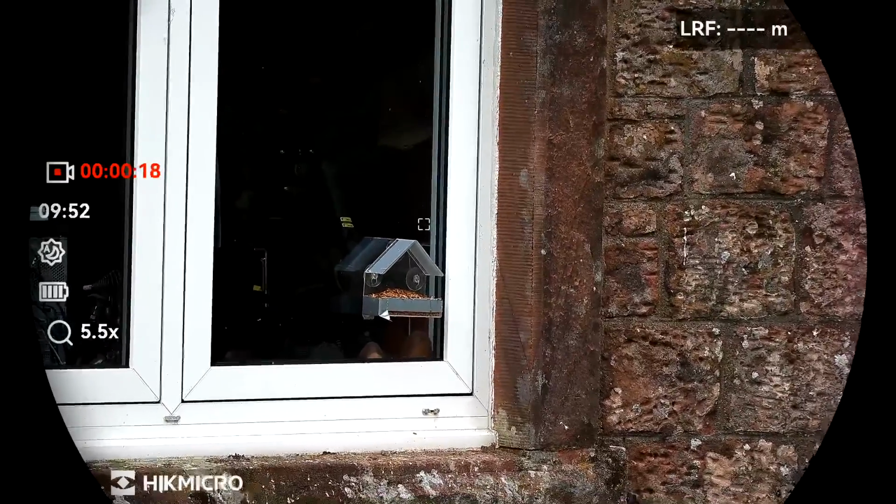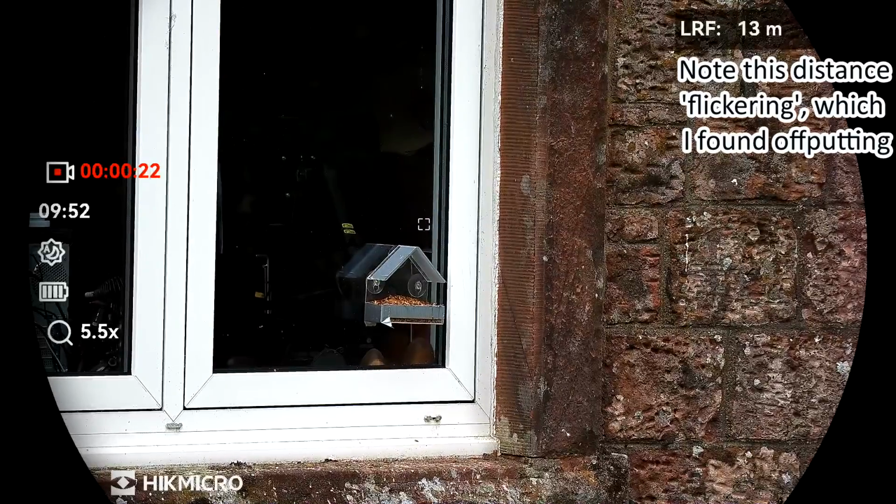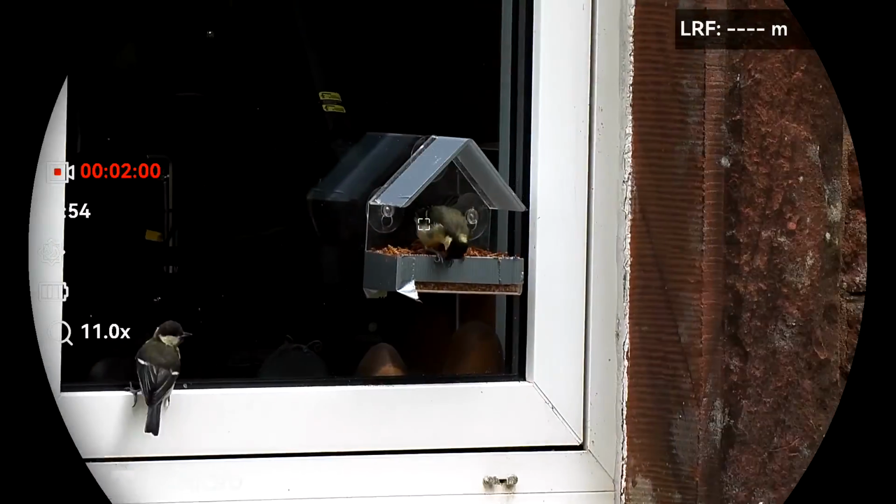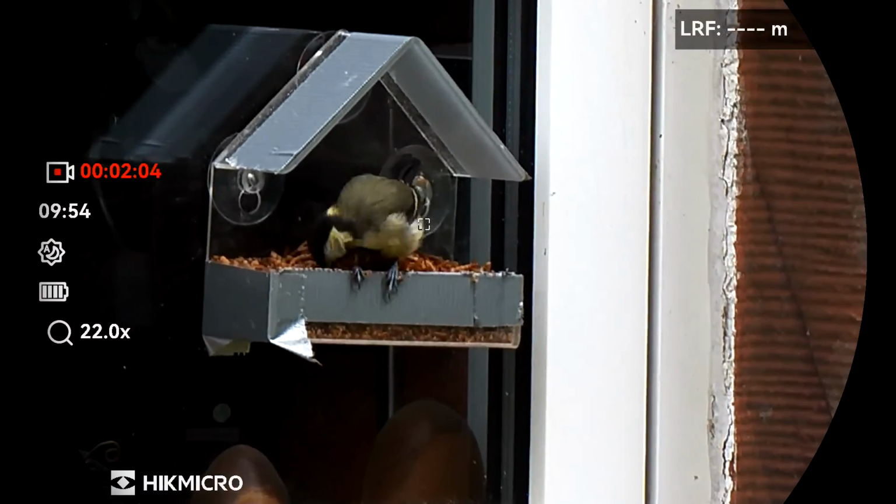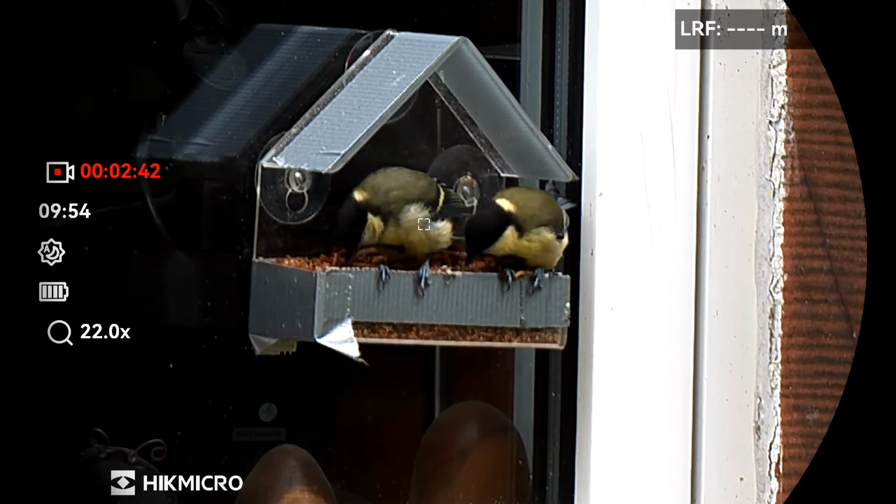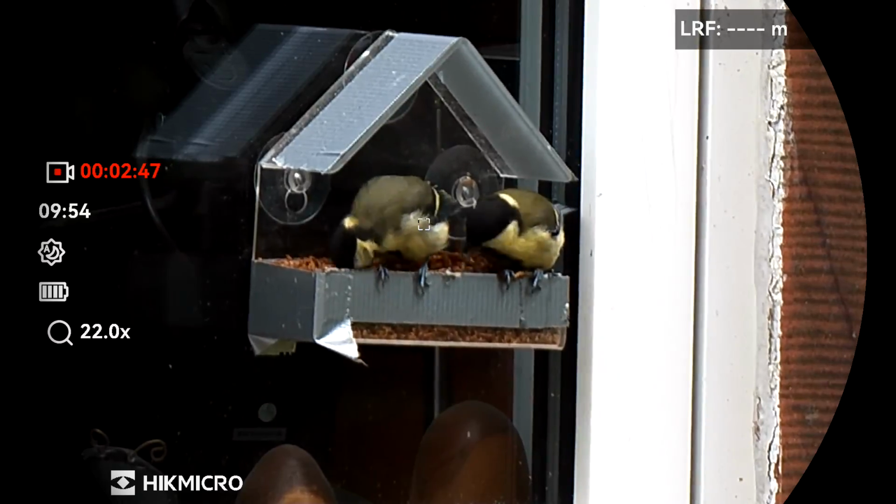And that's close range, and we're talking 13 meters. I'm standing in the middle of the lawn. Press the zoom button once, up from 5 mag to 11 mag. Let's see if we can go upper mag. 22 mag. I'm not actually too close to the binoculars. I've got them on the tripod and I don't want to keep knocking them with my forehead. I think that's pretty cool. I think you'll agree. They are loving those worms. They are going through them at a rate of knots, the little buggers.